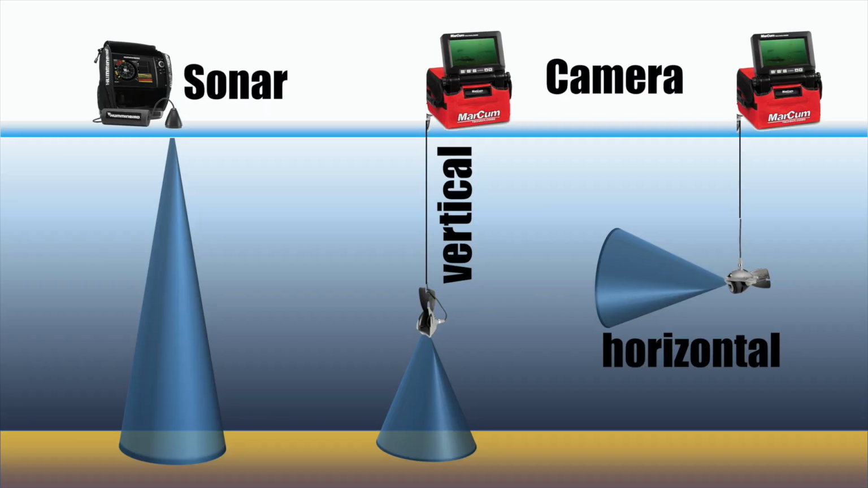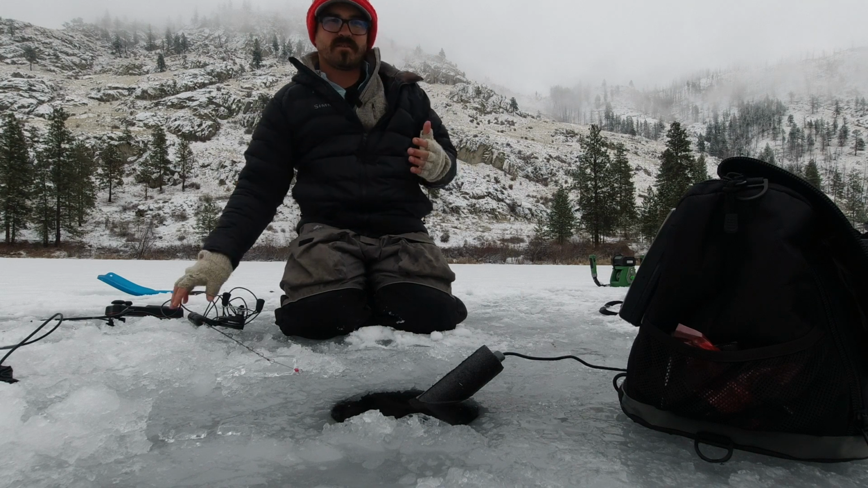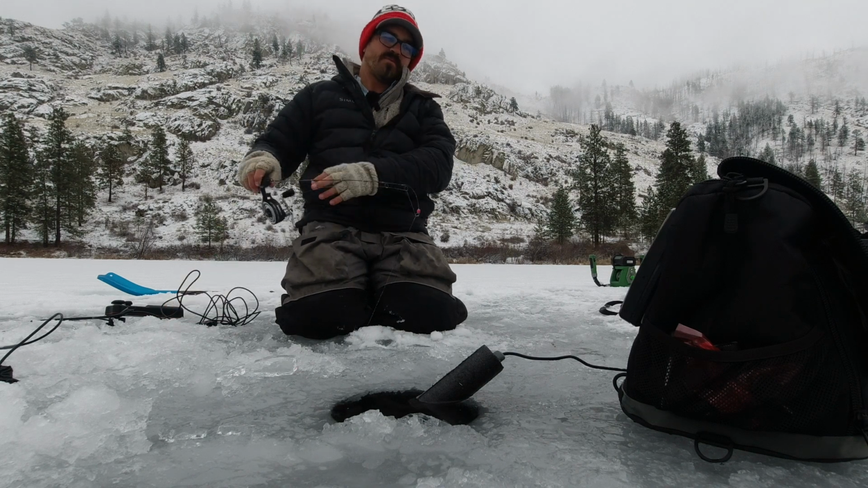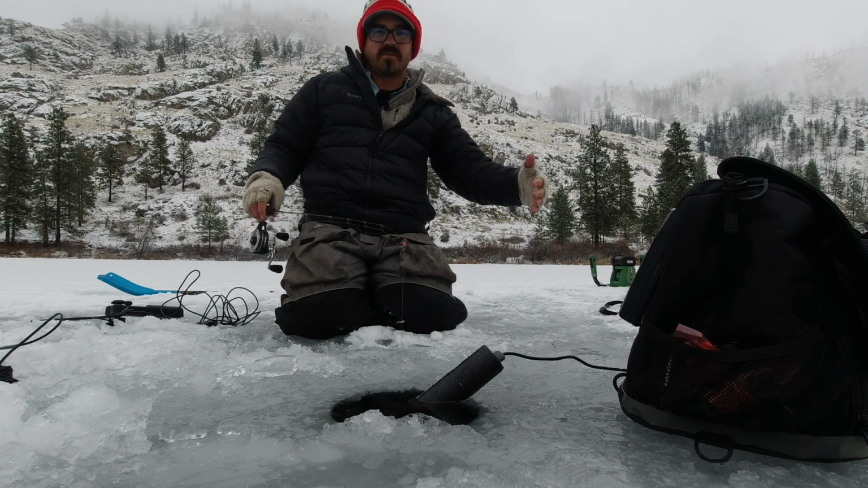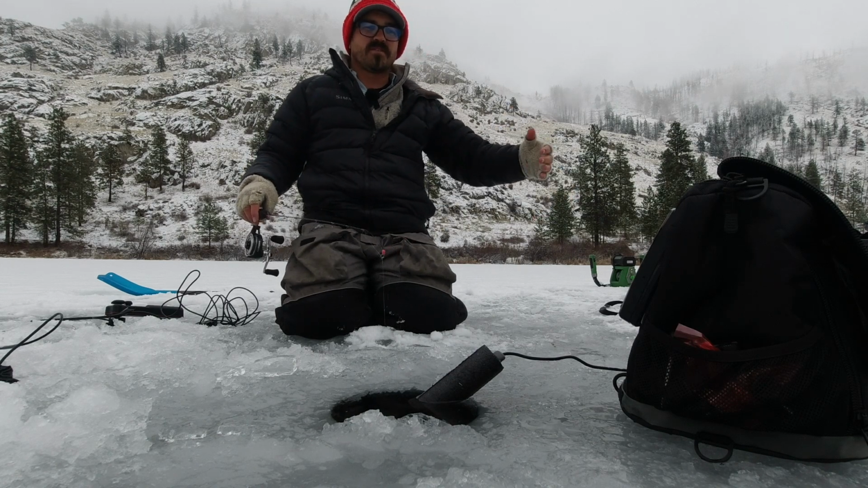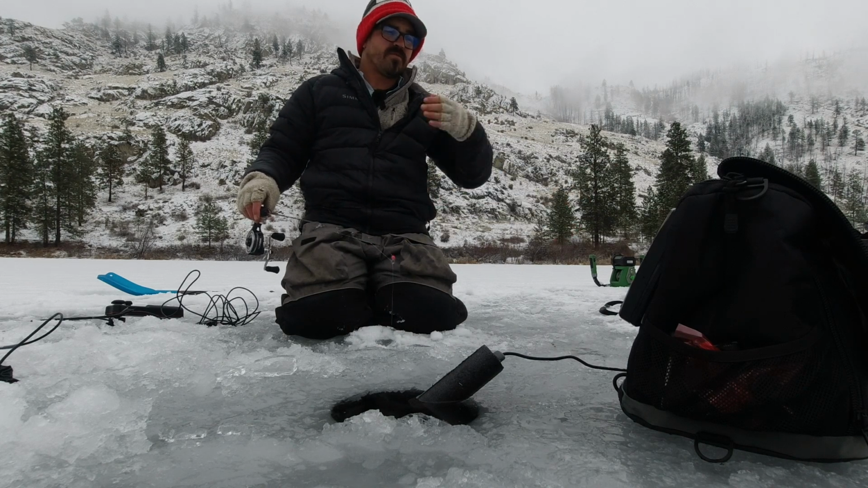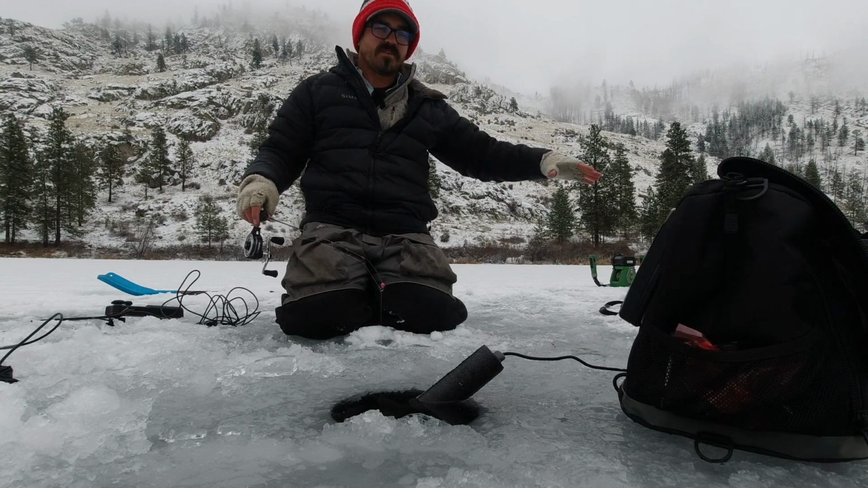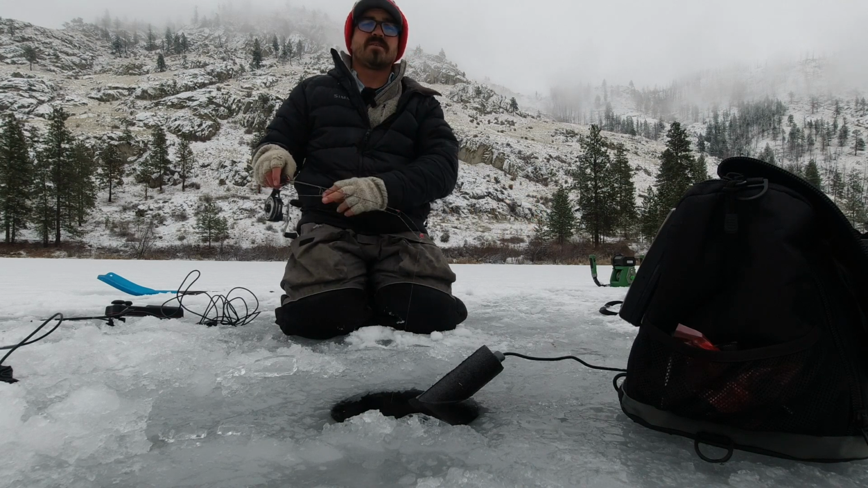Now you can vertically orient your camera so you're seeing a sort of cone-like area down below you, but that camera is limited in how far it can see. So, you know, maybe you can see 10, 15 feet in a really clear lake, or even 20 feet or more. But when you're fishing 30, 40, 50 feet deep, there's no way a camera is going to be able to let you see everything that's down below you, whereas a sonar does.